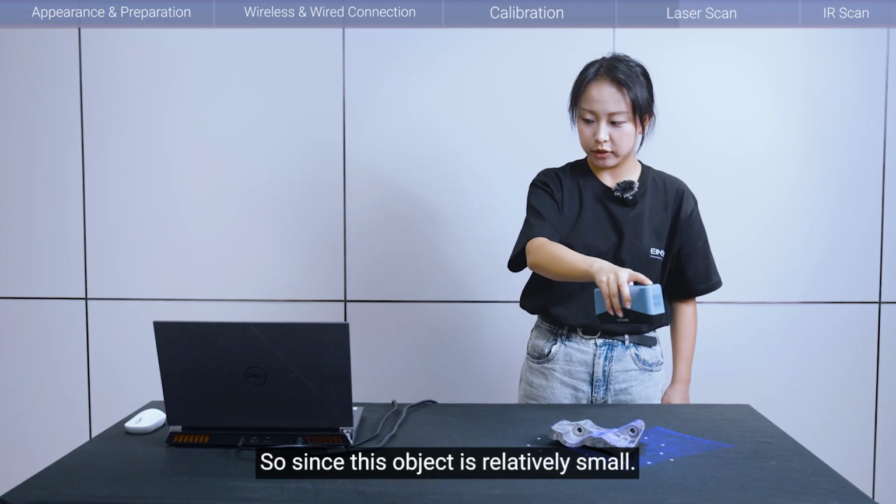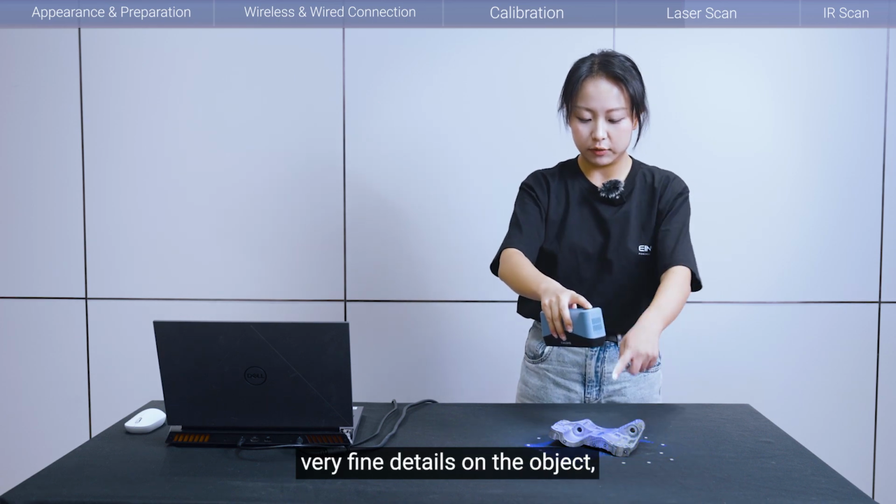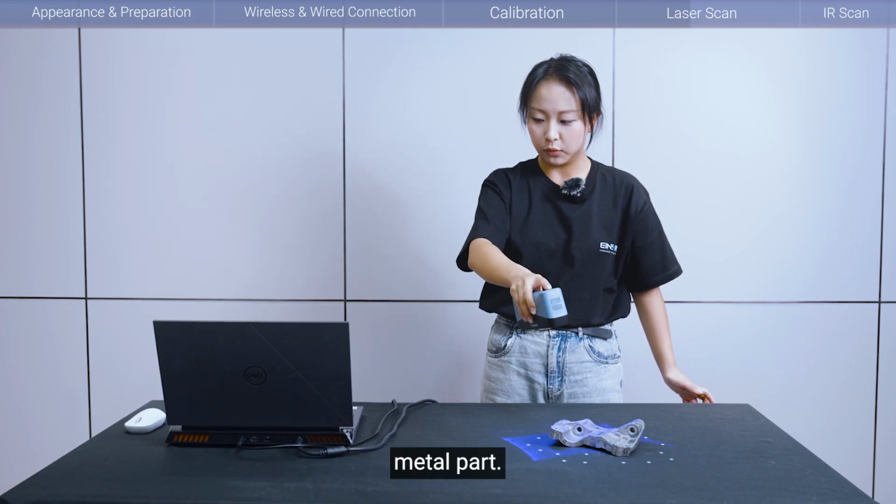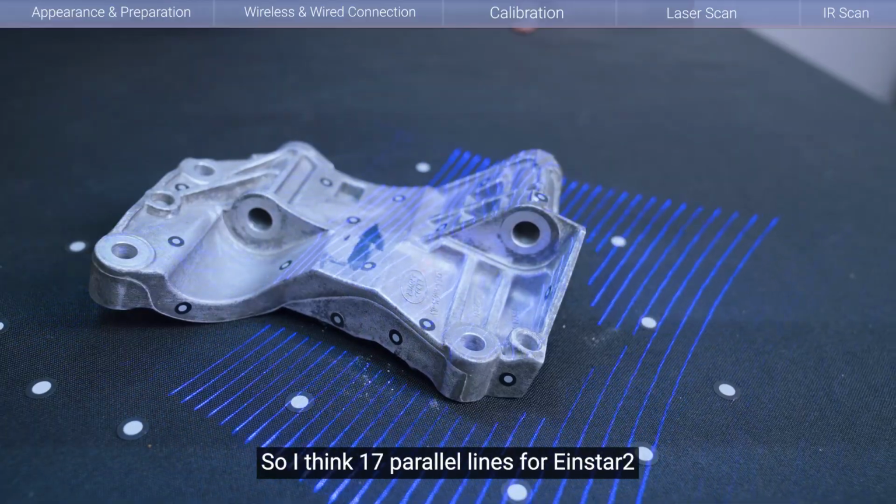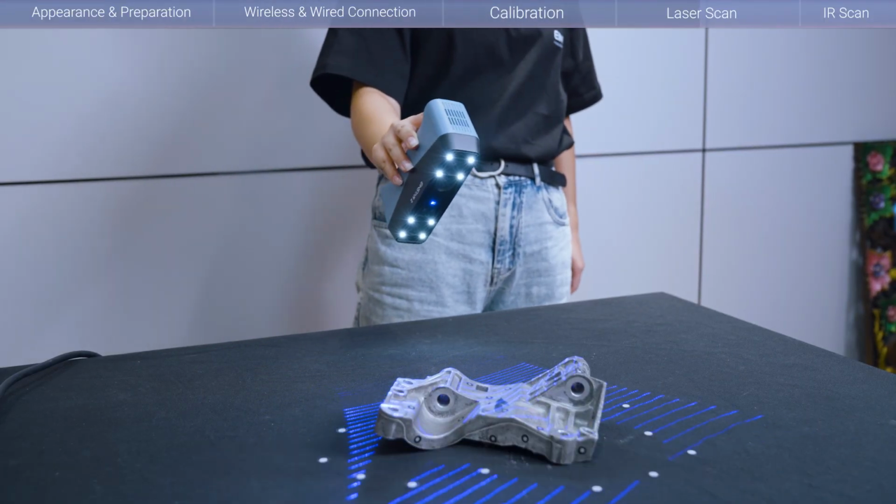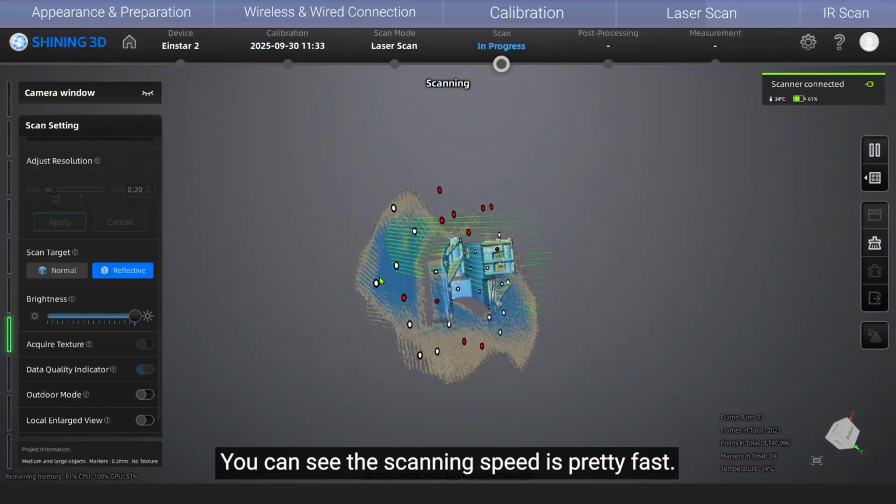So since this object is relatively small, and we want to capture those very fine details on the object, you can see there are some characters on this metal part. So I think the 17 parallel line for Einstar 2 will have the best efficiency to capture that data. You can see the scanning speed is pretty fast.